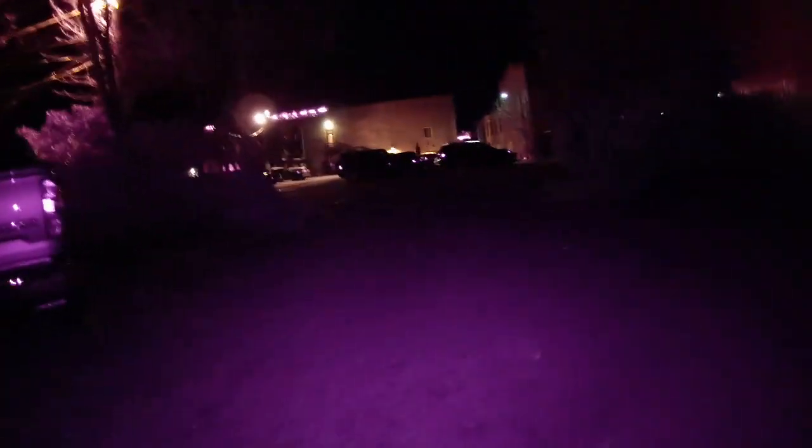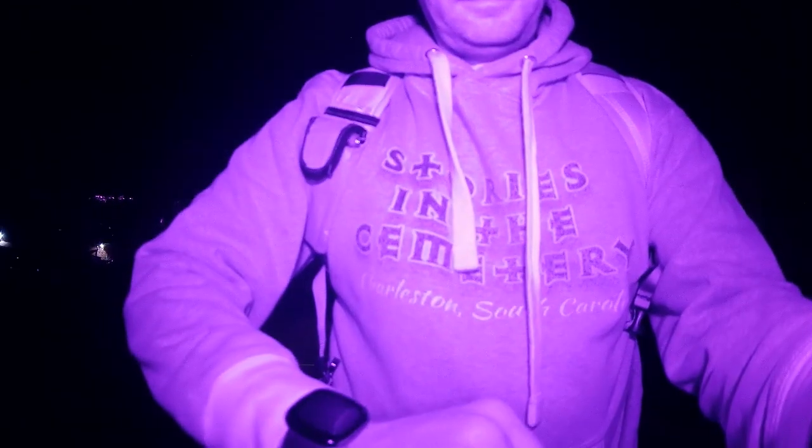Hey Nick, does the green light on top mean it's recording, or do I have to press it? The green light up here just means that is the light that's on. Okay. So when you hit the record button, it'll start blinking on the front end. There you go. Oh, I see it. All right, so go ahead. I got her started on the recording piece.